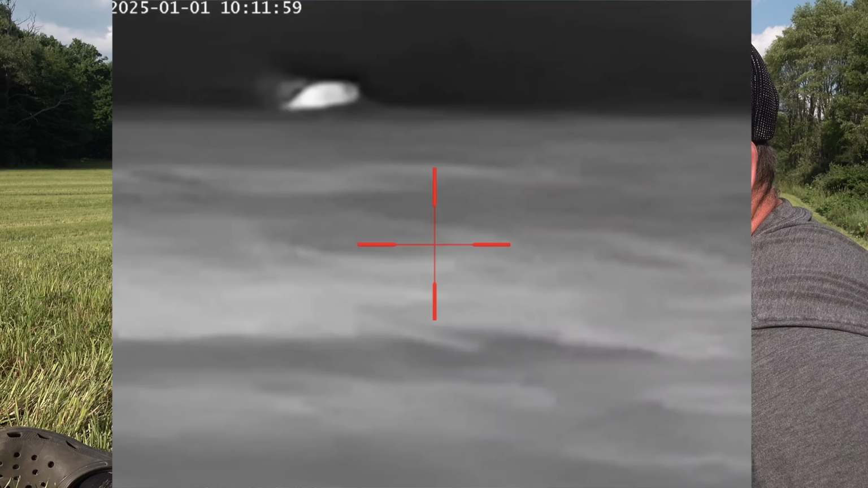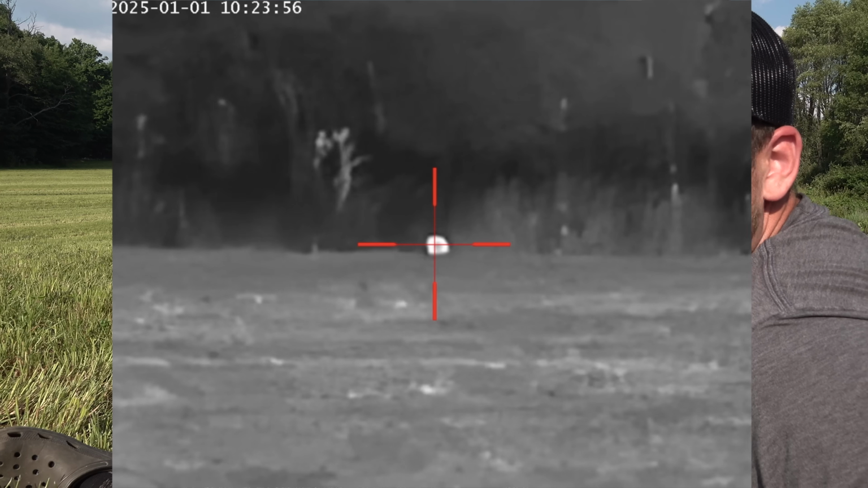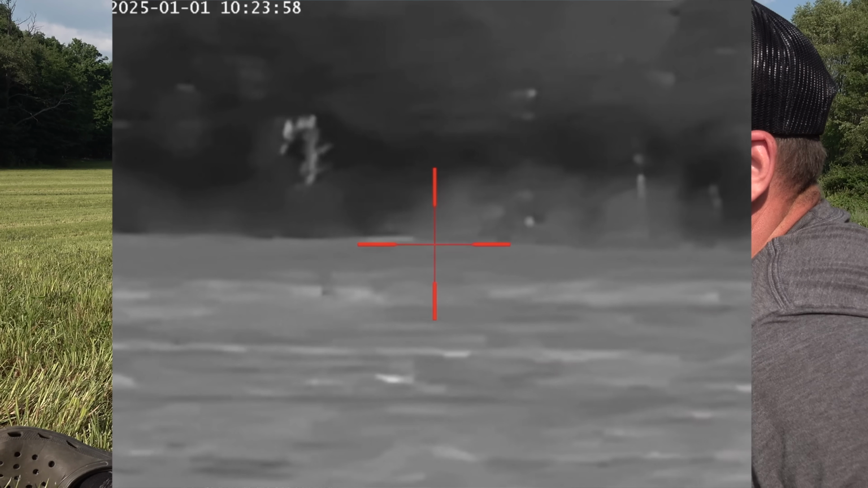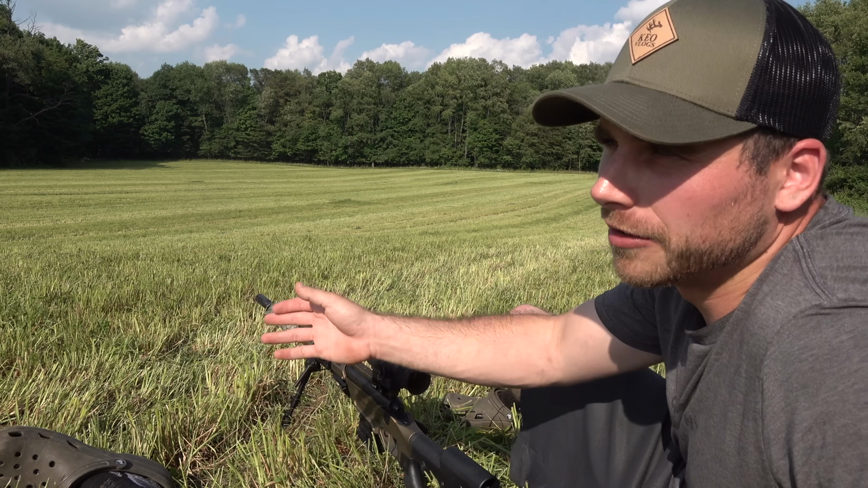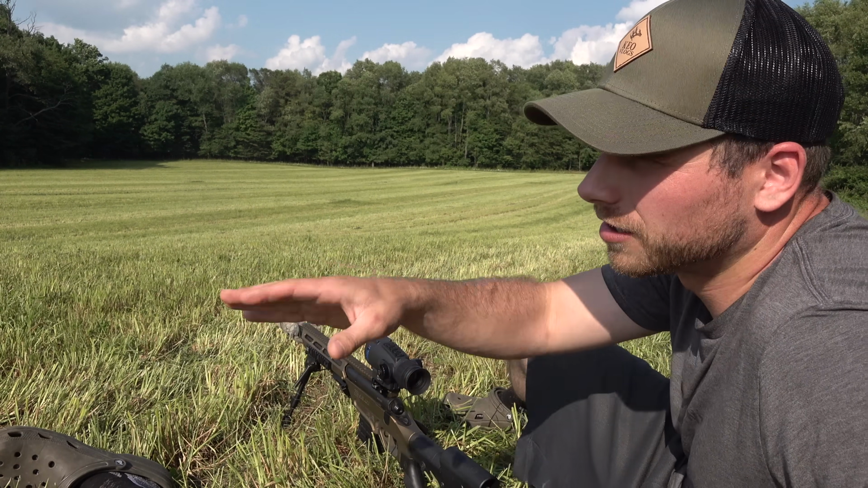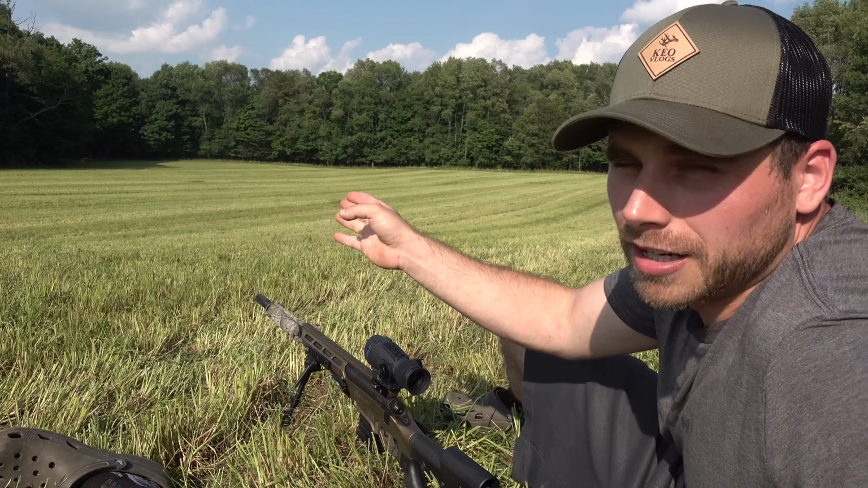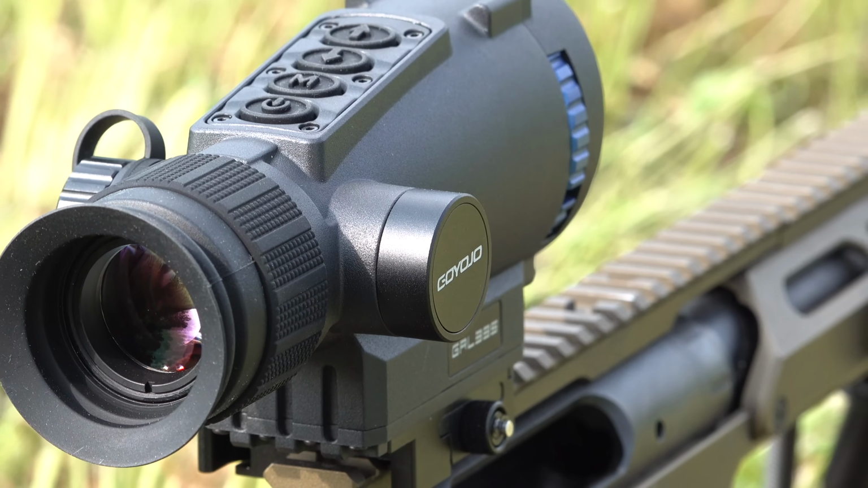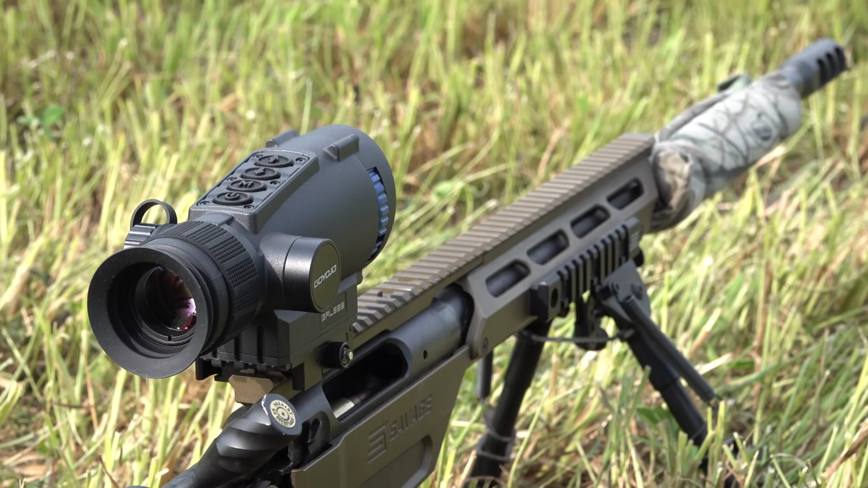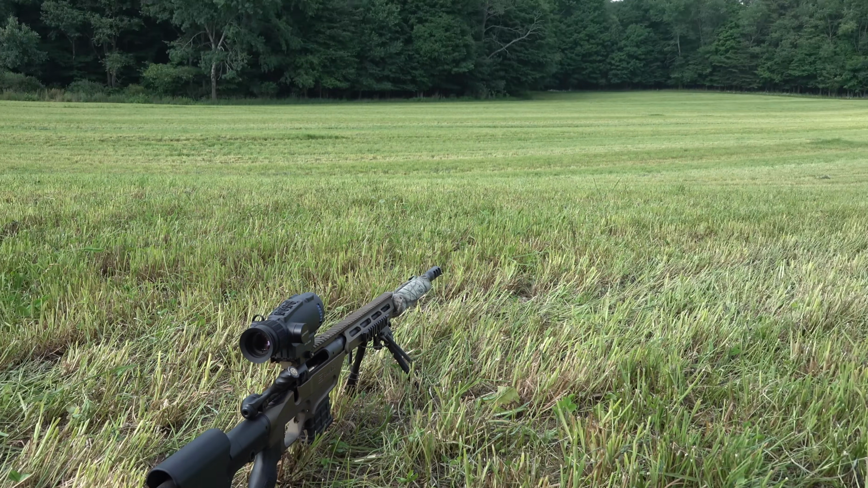I went 4 for 4, and being able to see the heat signature of the woodchuck through the thermal really makes it a lot easier, especially if they're in the grass. Typically, without the thermal, you're just seeing bits and pieces of the woodchuck. With this thermal, it detects that heat signature right through the grass. Over here, I would have never even saw this woodchuck had I not been scanning the edge. I've been really happy with this thermal so far. I can't wait to look at some critters in the pitch black with it. But for now, shooting woodchucks is all we need to be doing.